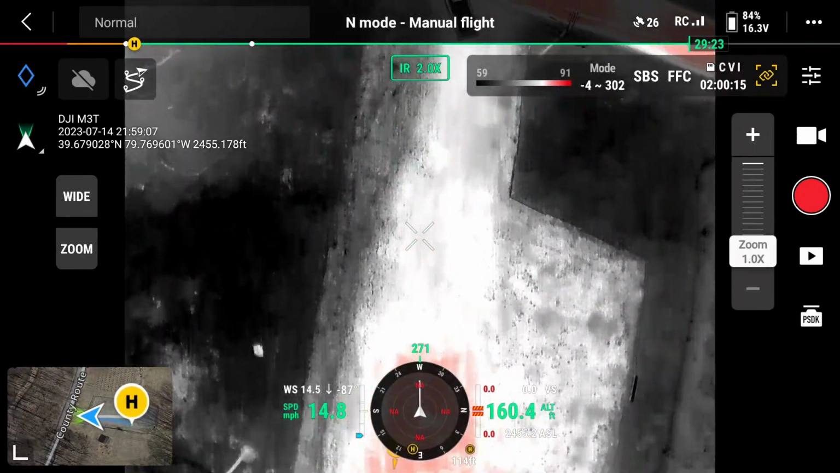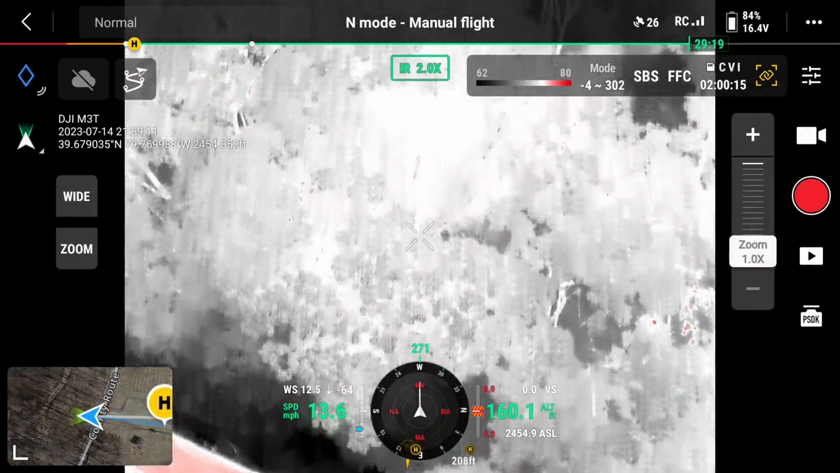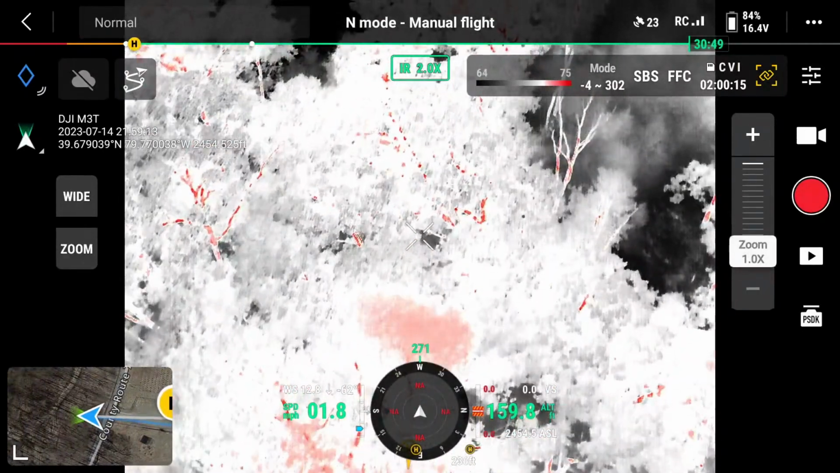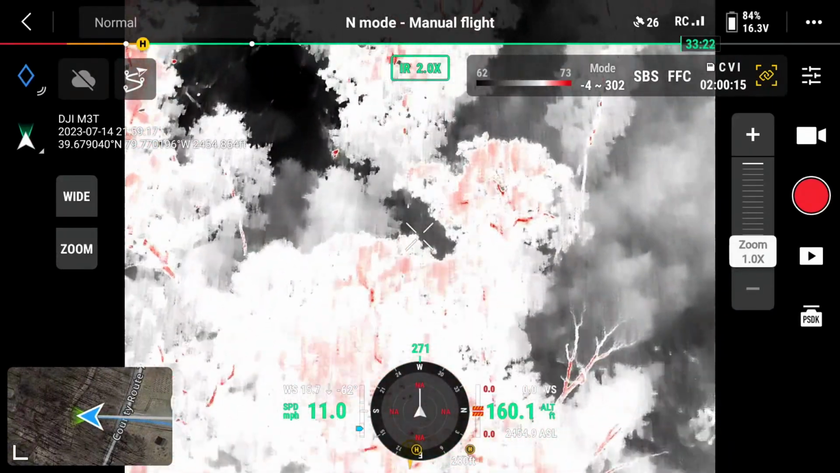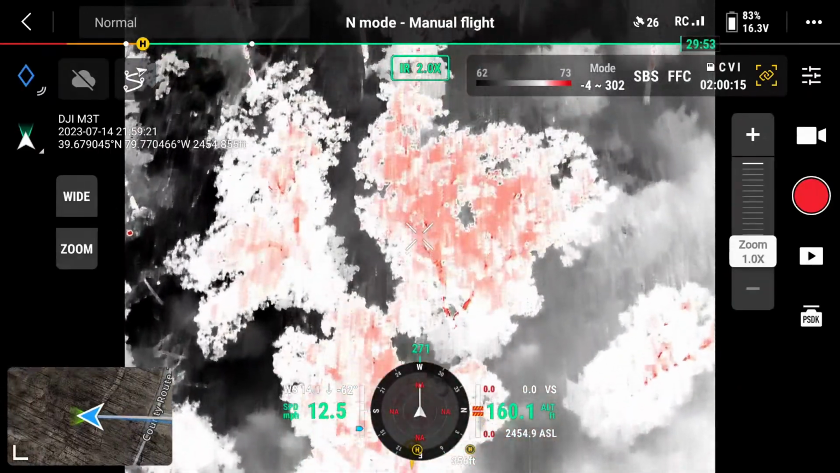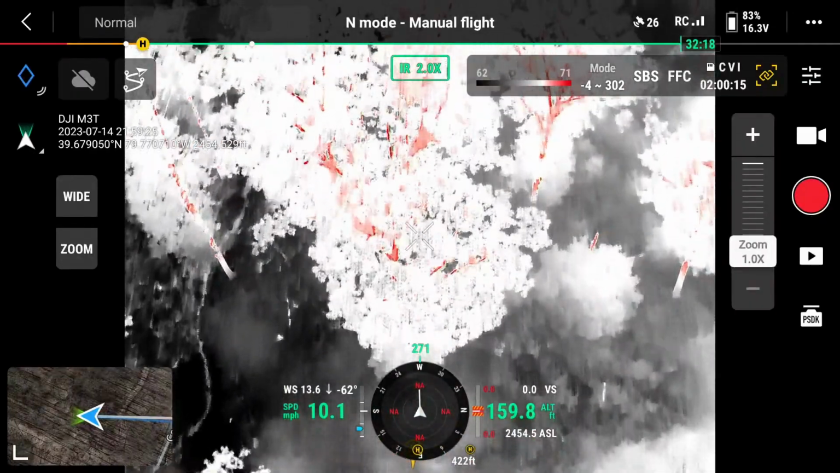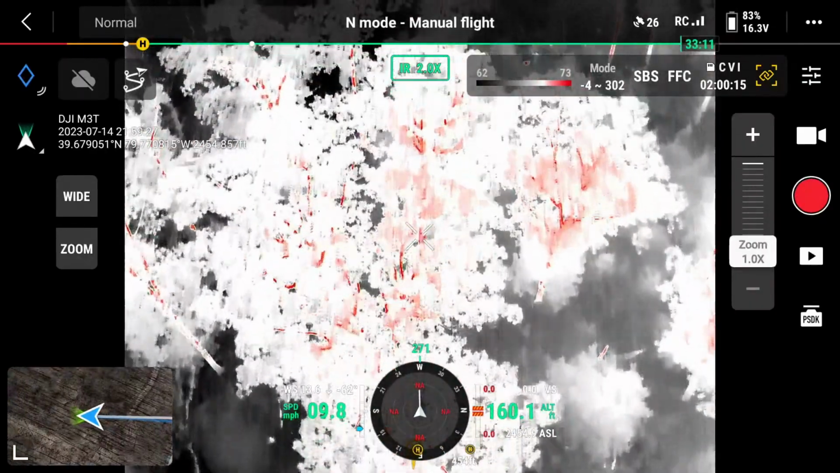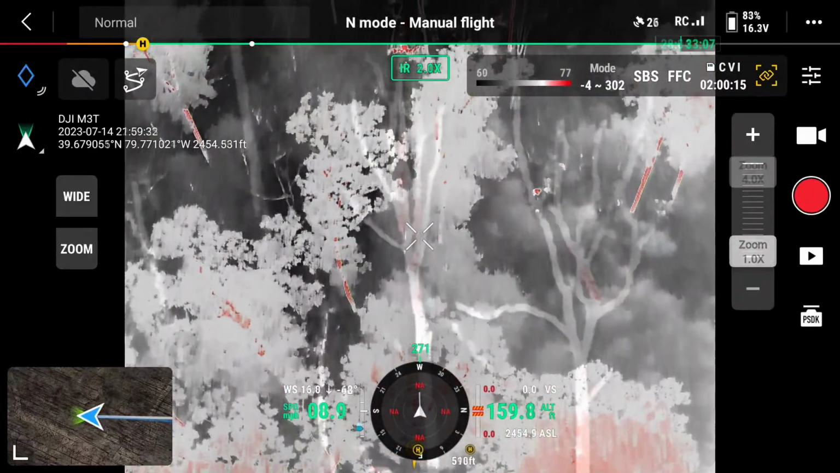You can see the vehicles leaving the parking lot to go to the search area. And we're going to fly straight line distance to that area. I've cut out some of the footage to make this easier to watch.